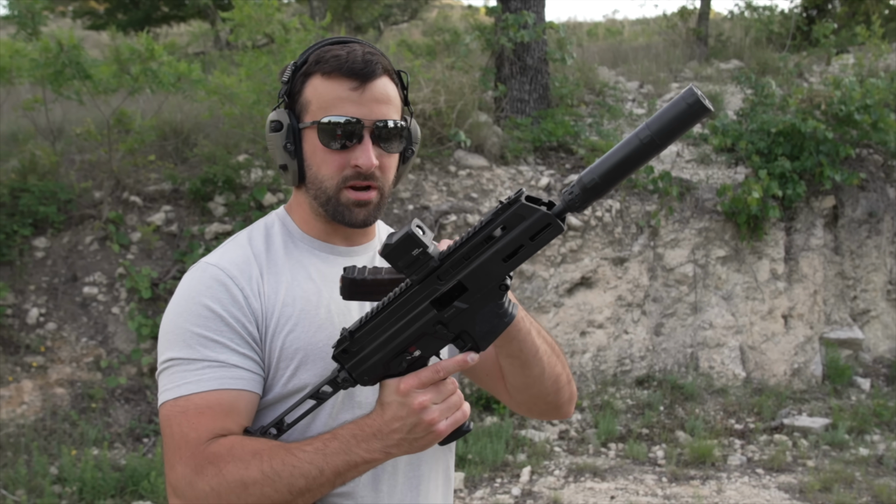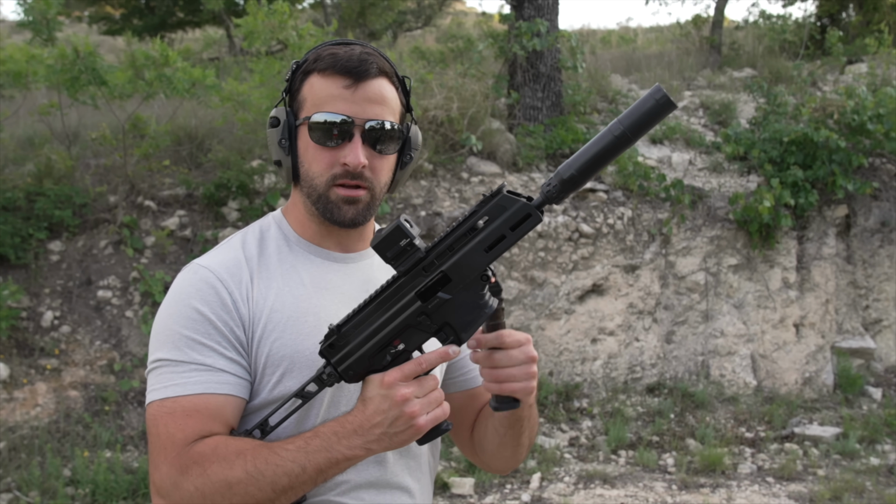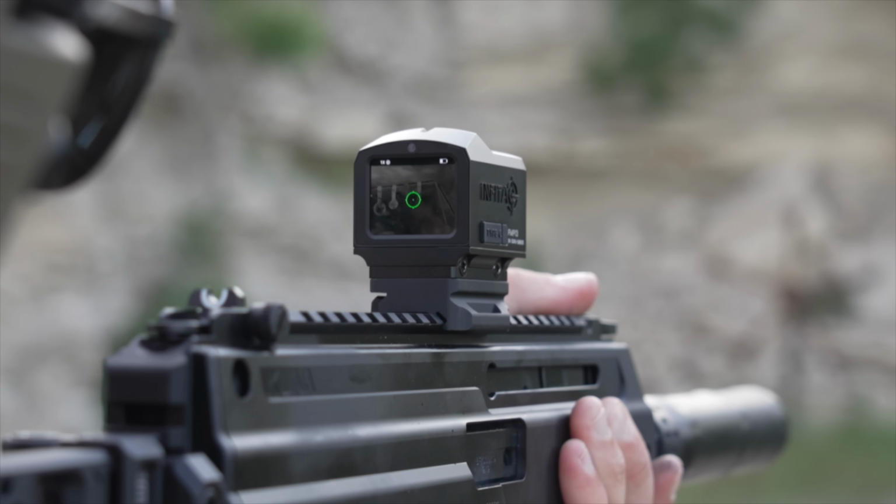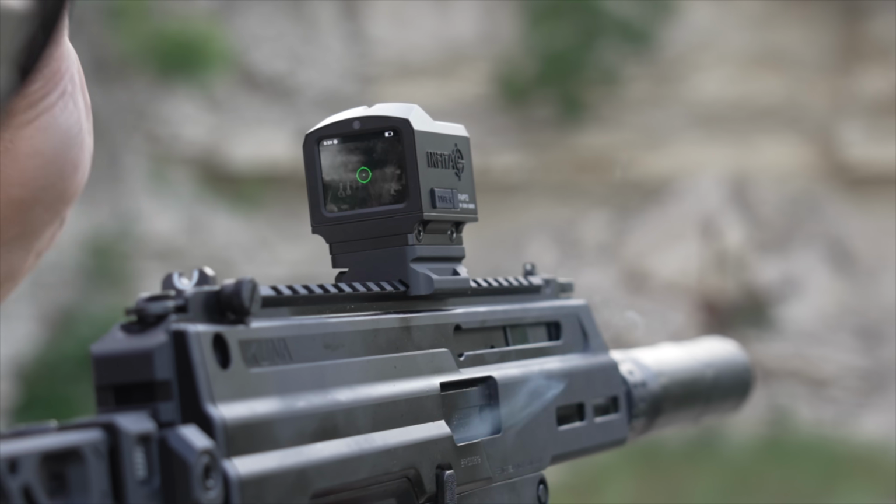Changing things up once again, we're gonna run it directly on top of a pick rail. You could get this adapter at Infotech as well. We're at 1 time zoom, let's back it down to 0.5.